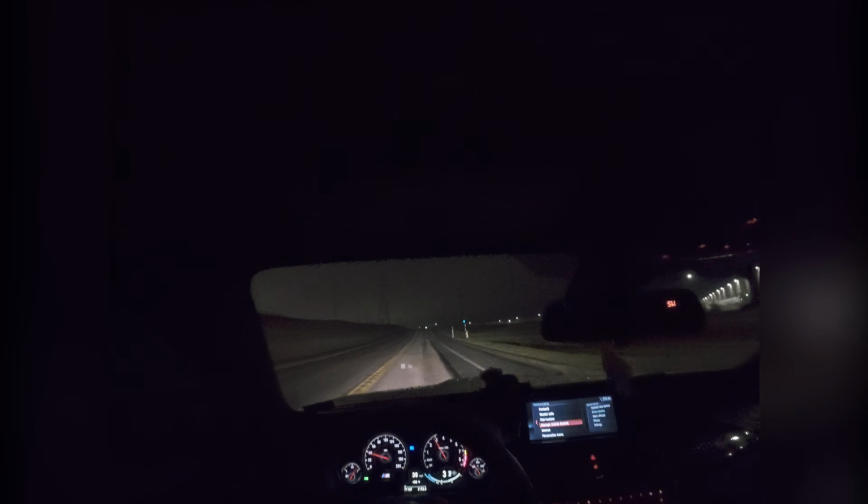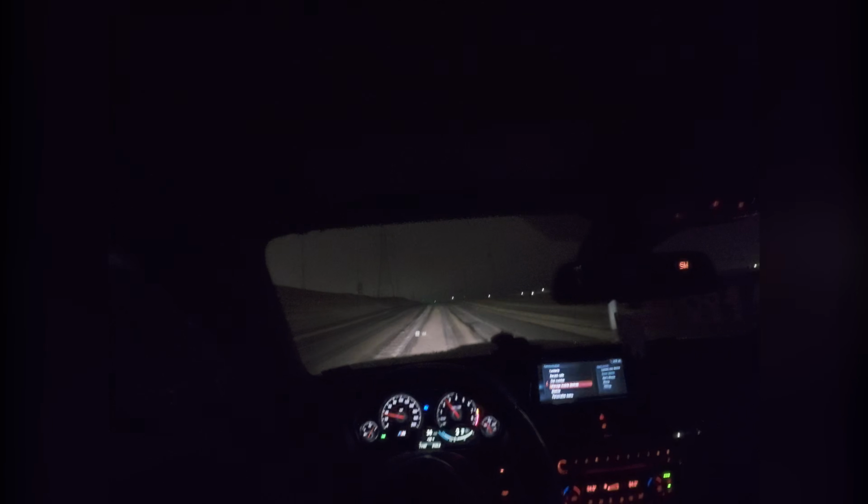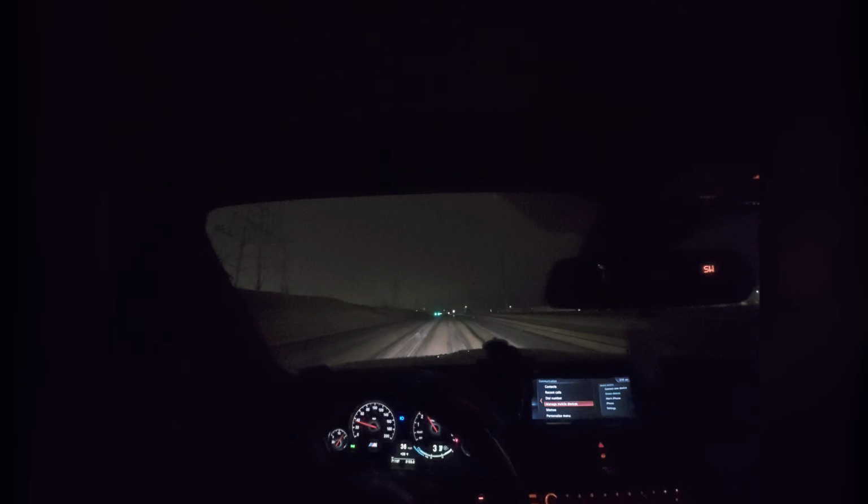On the way in, I did see a lot of ice over here, so I'm gonna take it easy right here. Yeah, you can probably see it. I love these lights. These lights are bright as fuck. But yeah, there's some ice right here, as you can see. So definitely gotta take it easy.